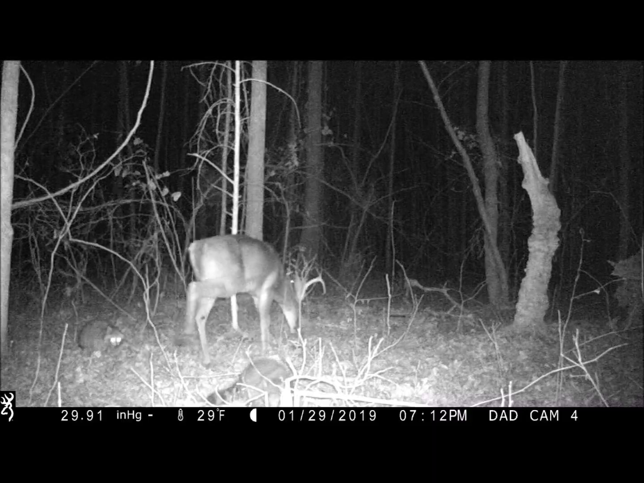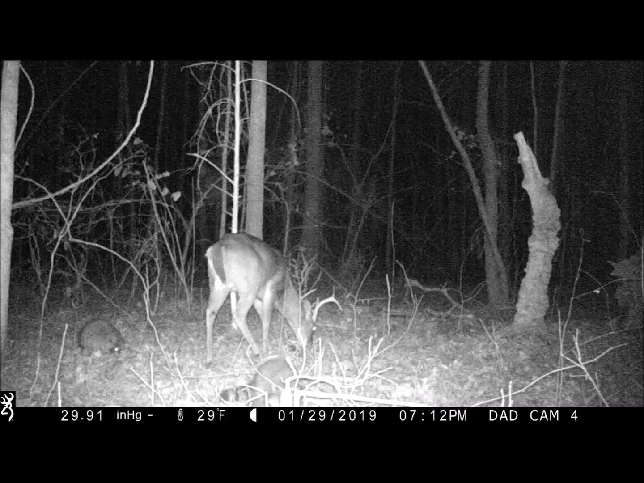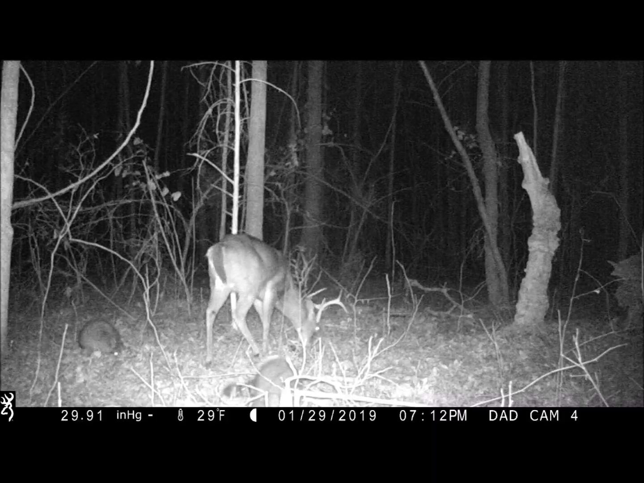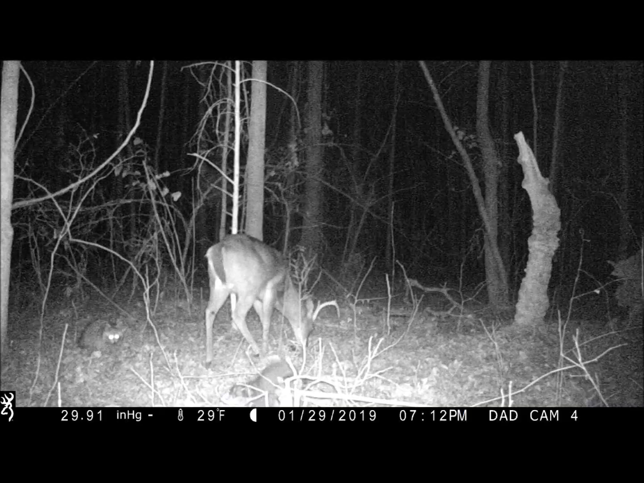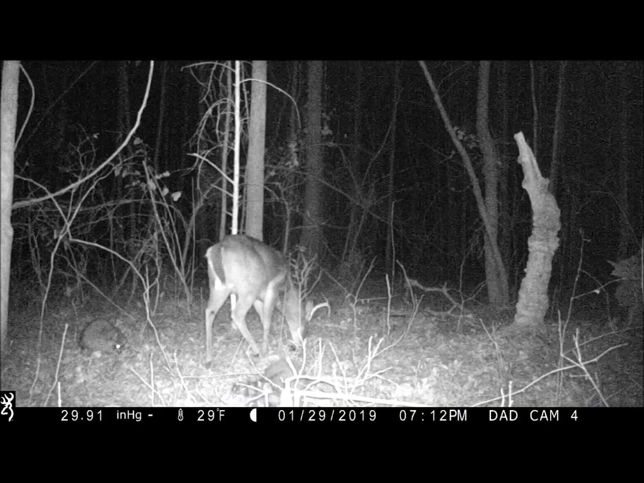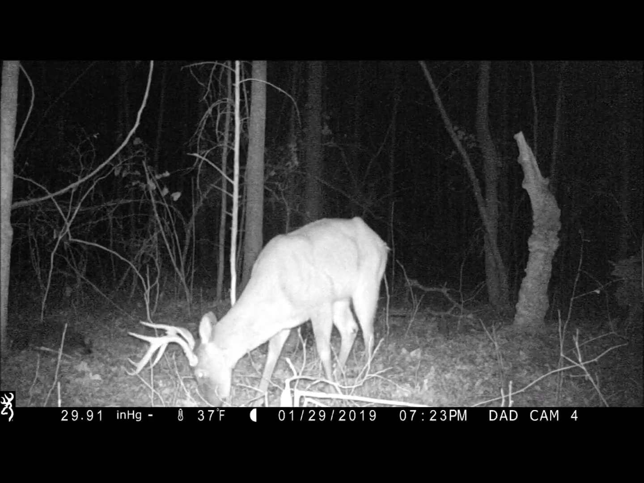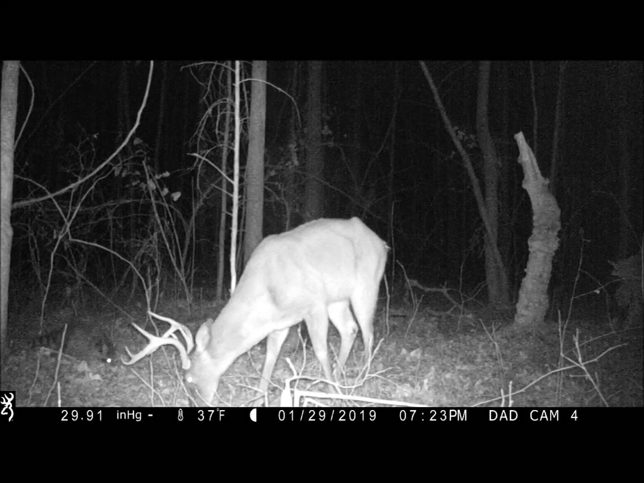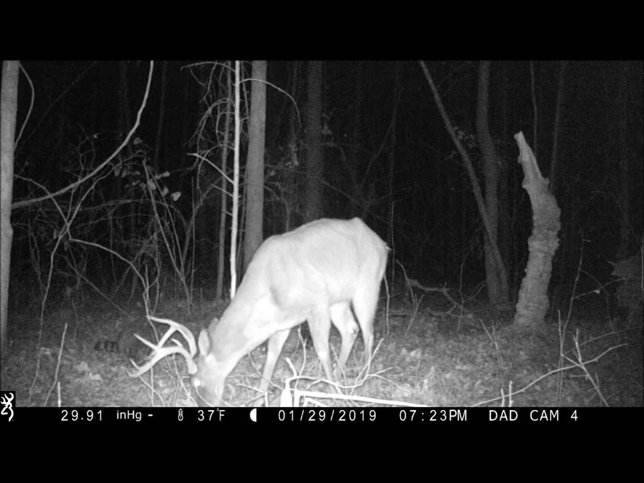It's a pretty good deer. He'd give that 10-point a run for money as being the biggest that we've seen on the property. I believe the 10-point might edge him out a little bit, but the 10-point ain't been here in well over a month. That's Snoopy. I don't know what happened to him. Maybe we'll see him again.